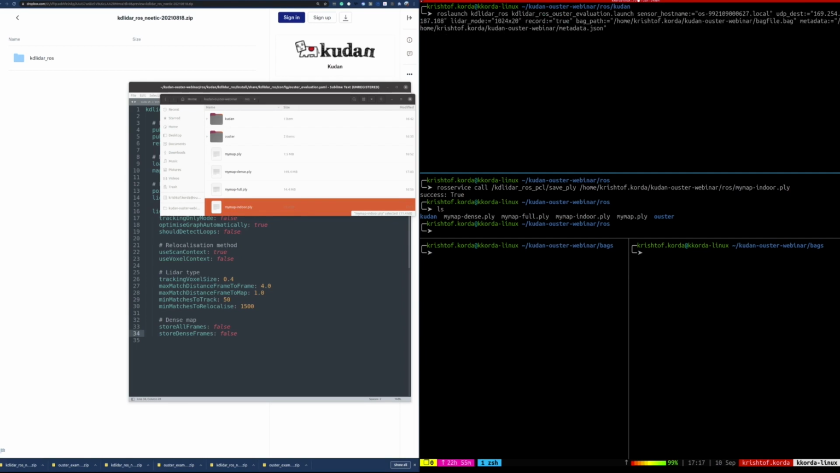So here we go. The ROS launch command is very similar, launching the node using the launch file. We're using the sensor hostname to know which sensor we're going to be collecting the ROS bag from, and the destination IP address where the sensor is going to send the data. Then the LiDAR mode itself, 1024 by 20, which is 1024 horizontal measurements plus the 20 hertz spin rate. So you get 20 frames per second, 20 full rotations per second.